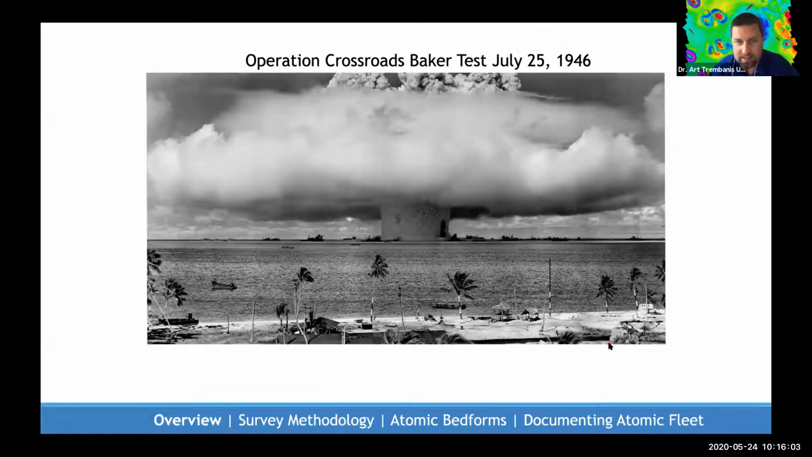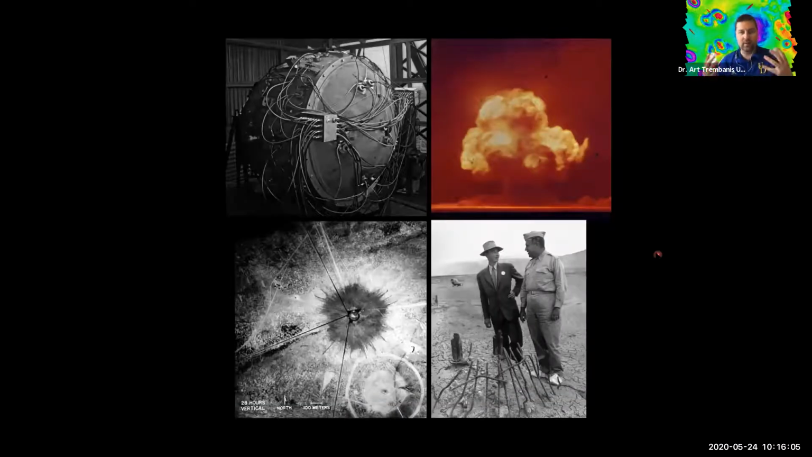So let's get a little deeper into the historical context of it. Of course, it really grew out of the testing and the program in Alamogordo and in the deserts of New Mexico with Robert Oppenheimer and the Manhattan Project testing.